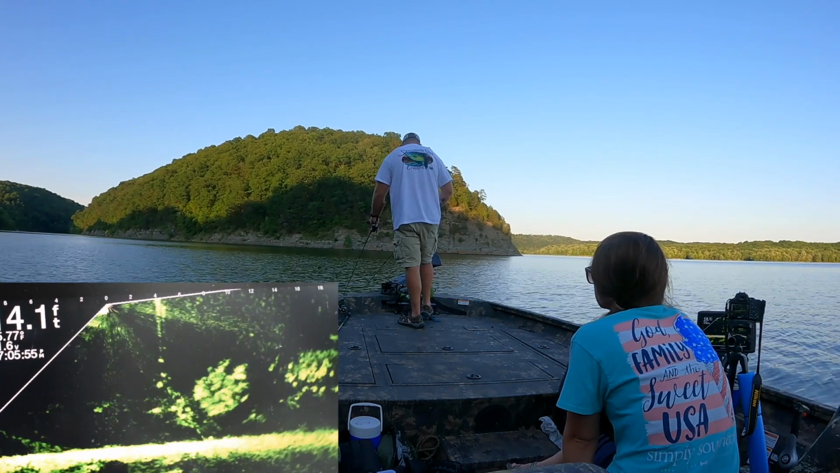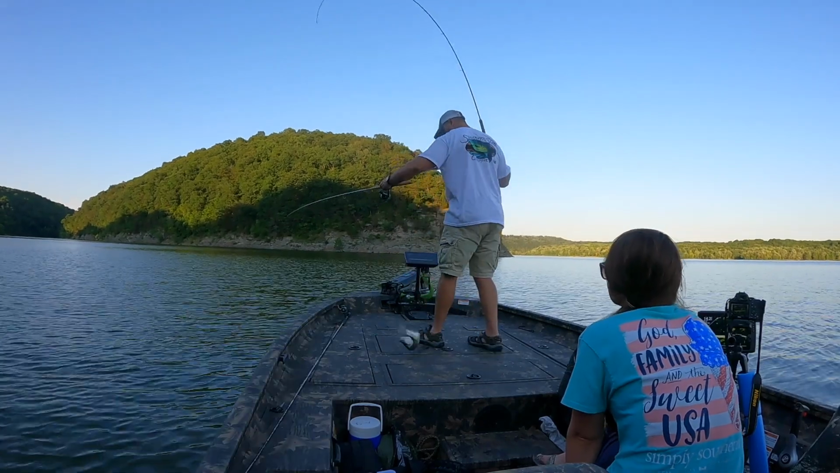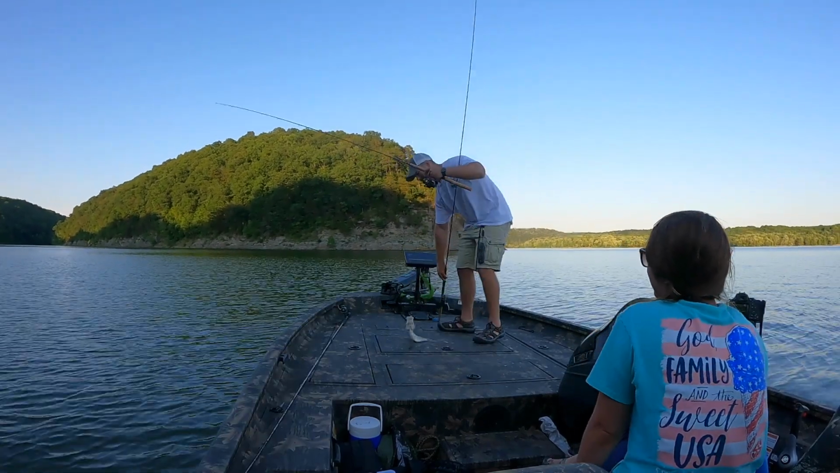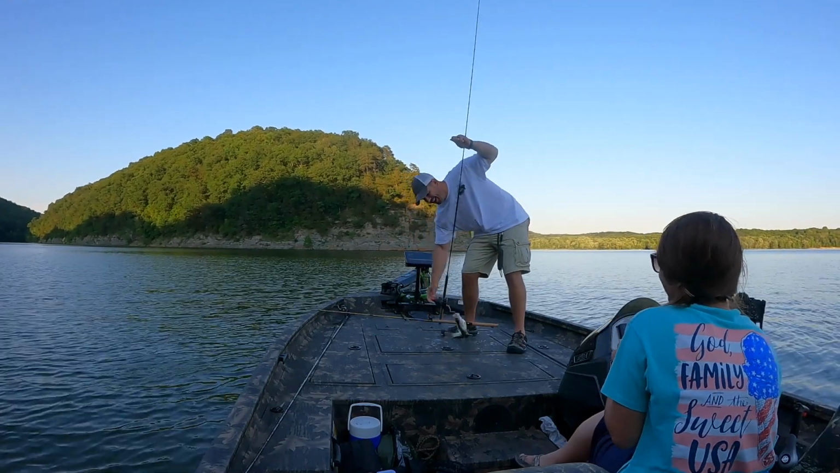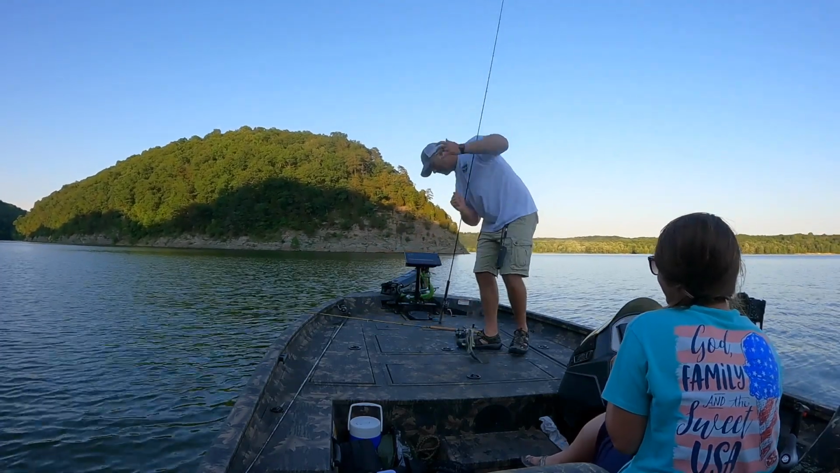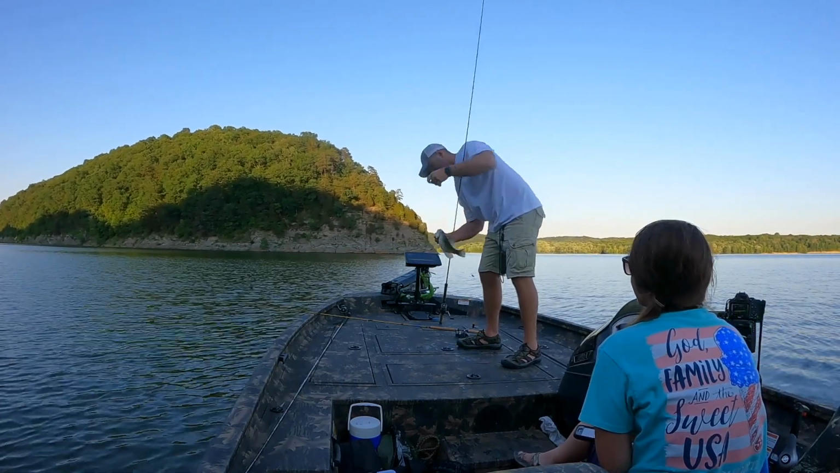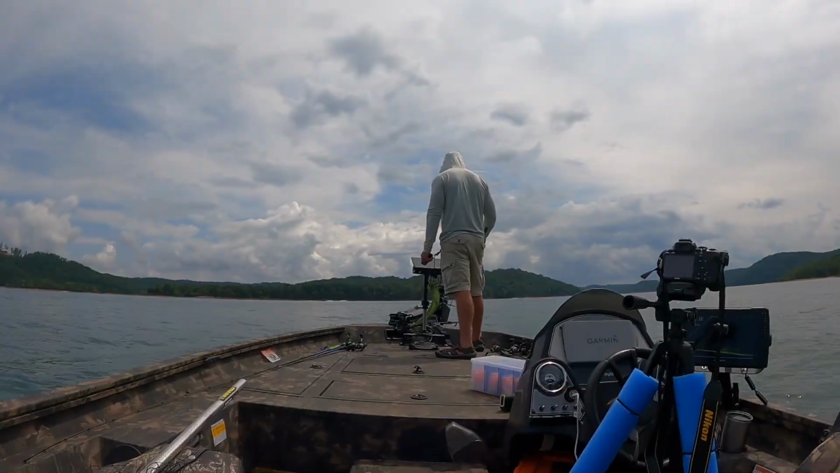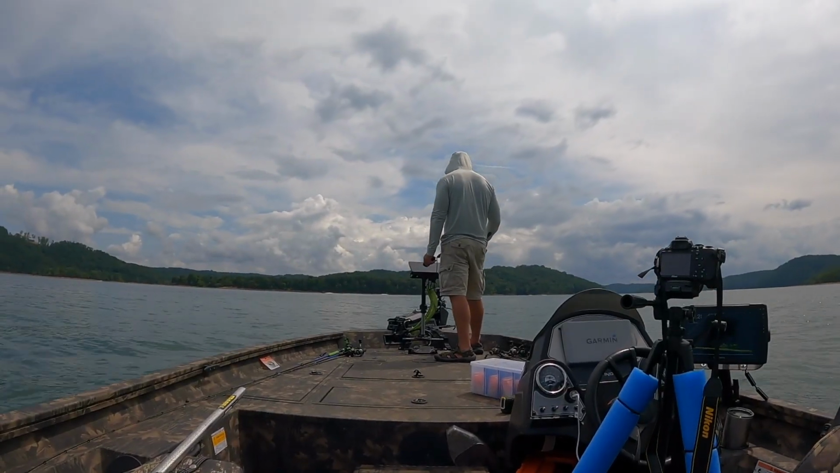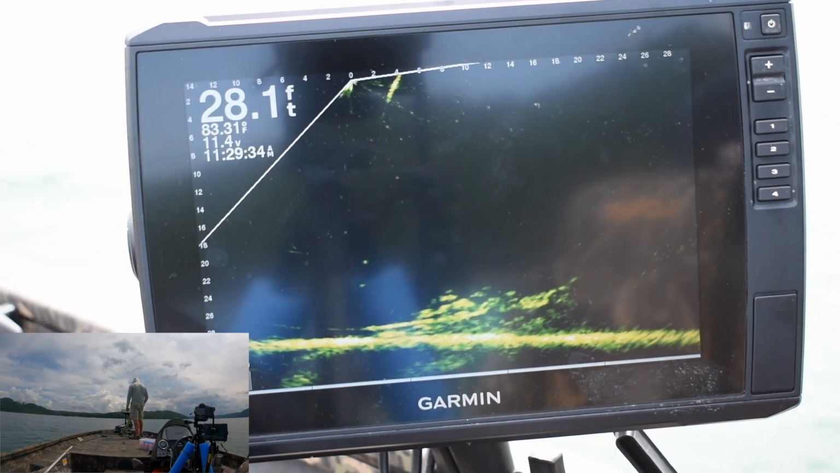But you can see these fish are just holding real tight, and as these baits are coming over, they're just not attacking. That's something you have to pick up on just from looking at the fish, and it usually doesn't take very long. I like to start out casting to these fish most of the time, just because I feel like you have less chance of spooking them, and that's kind of how it was.